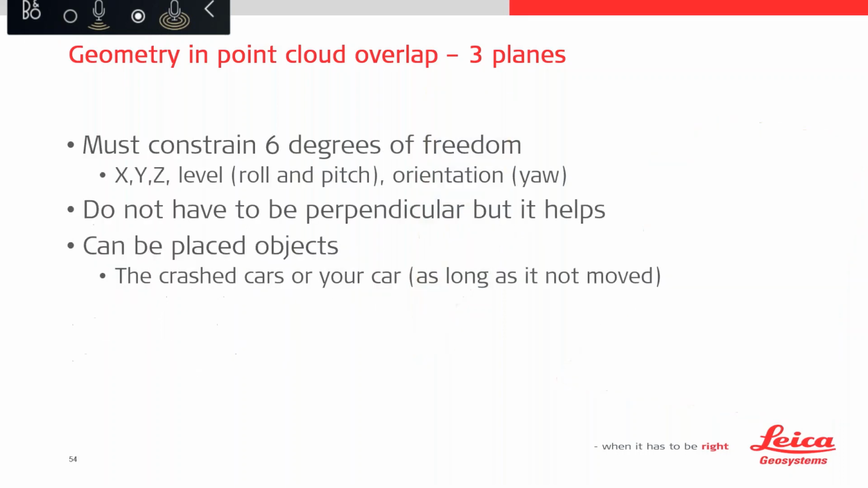So if we look at what those point clouds need to provide to us in the overlaps that we have, it's got to constrain 6 degrees of freedom. So it's your position, your level, and your orientation are all coming from that overlap. These surfaces don't need to be perpendicular, but it's helpful to think of them in that way. And they can be placed objects in your scene. So where you think you may be lacking in these perpendicular surfaces, you can put your cars in there, and you can use your crashed cars.